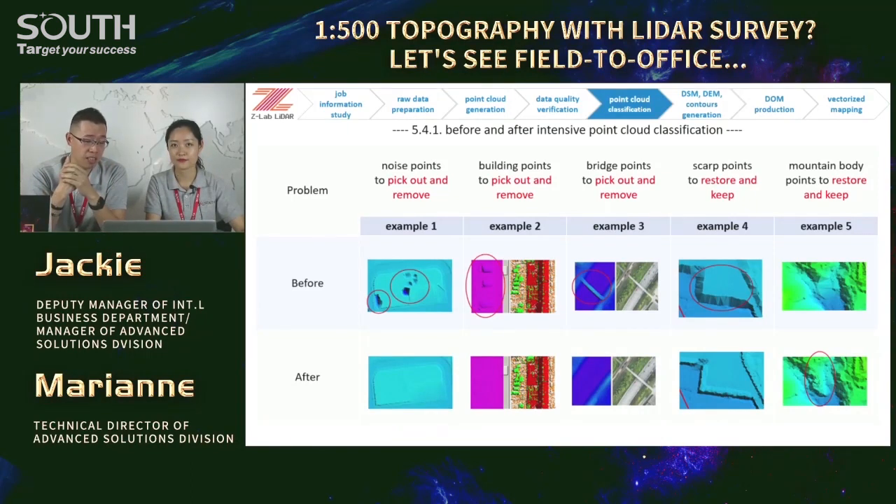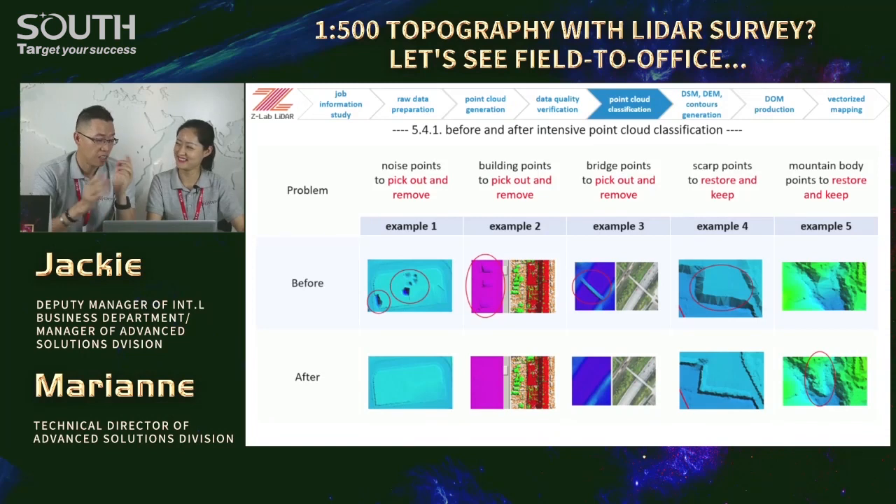See here, we need to remove those points that do not belong to the ground, right? Let's say example 1 and 2. The noise points, the building points, they do not belong to the ground. So we have to pick them out and remove them, right? And then example 3, bridge. How about the bridge? Do you think the bridge belongs to the ground, represents the ground or not? Yes. Yes? Oh, sorry, wrong answer this time. The bridge is actually an architecture, a building, right? So we have to remove it also.